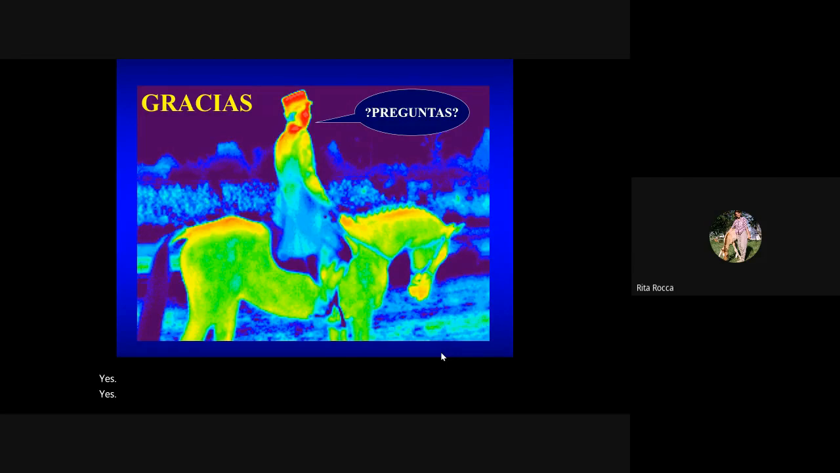I was with you in 2009 in a course in Ohio, and I really understand thermography, and I work with thermography in my routine, but I really cannot imagine. I'm a regulatory vet. I work with racetrack, and I could not really use the thermography in the pre-race examination, and with the image that I saw, I would disqualify a horse that has no evident lameness.